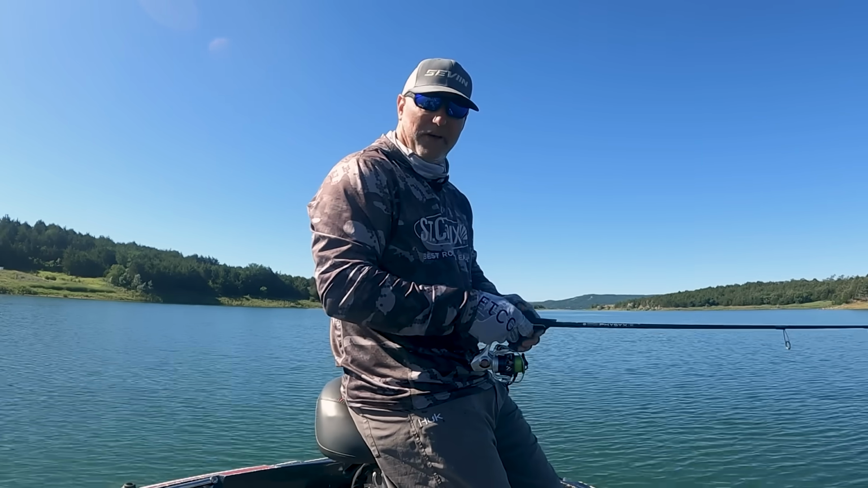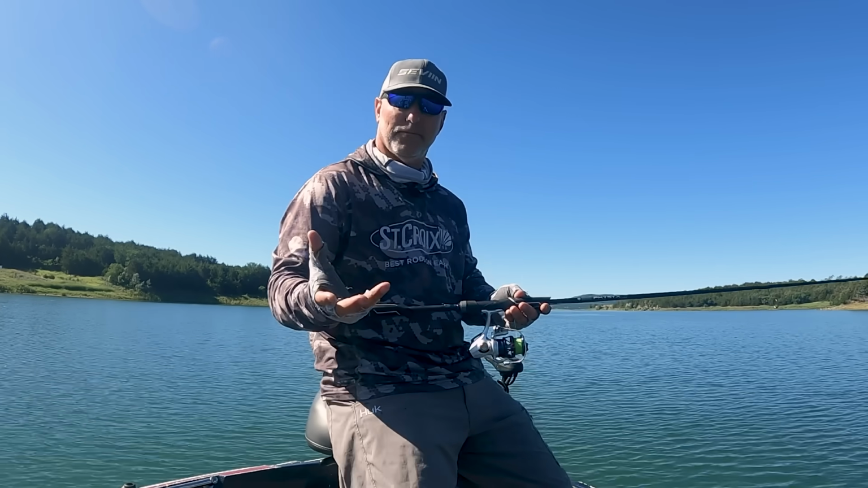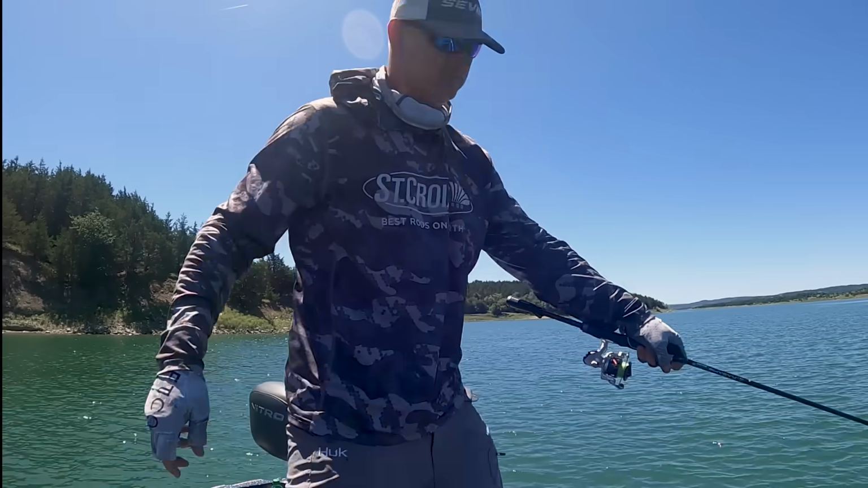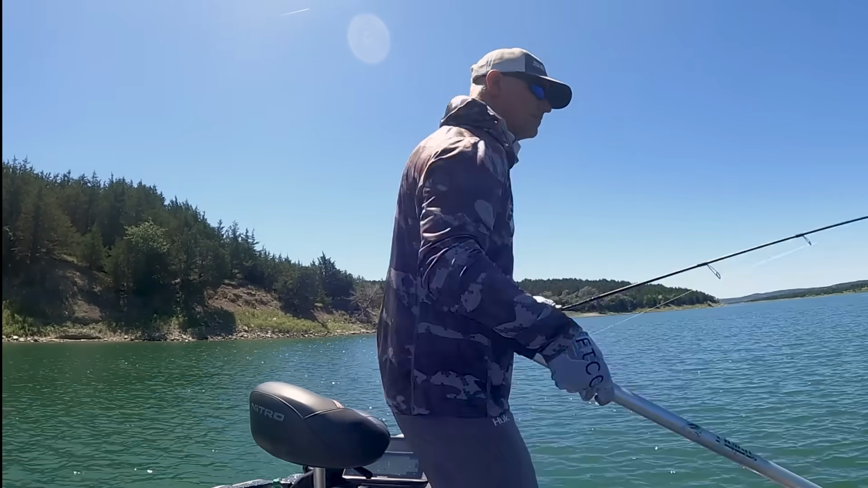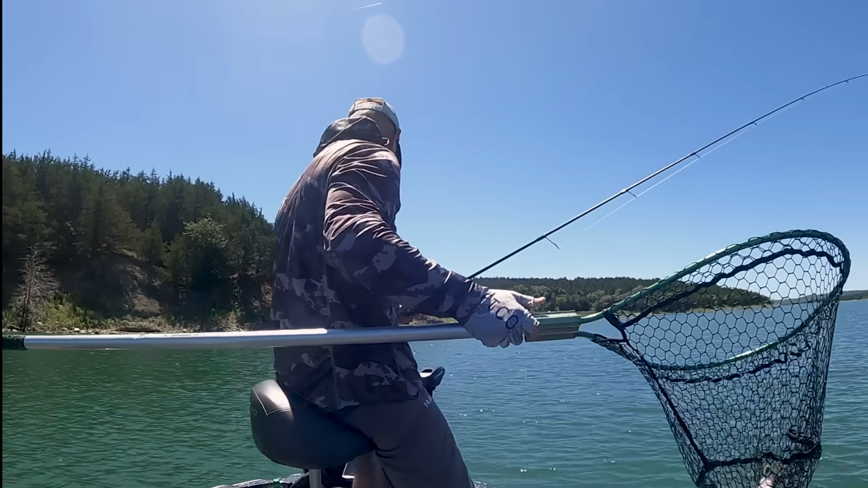But there's a lot down there. So with all this baitfish, they seem to be eating. We've had a couple bites, we made a few casts, so let's keep at it. Man, I had to work for that guy.